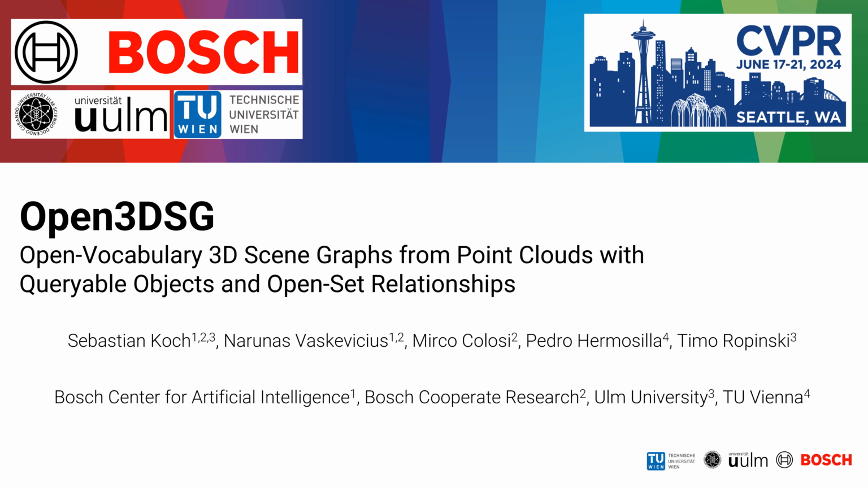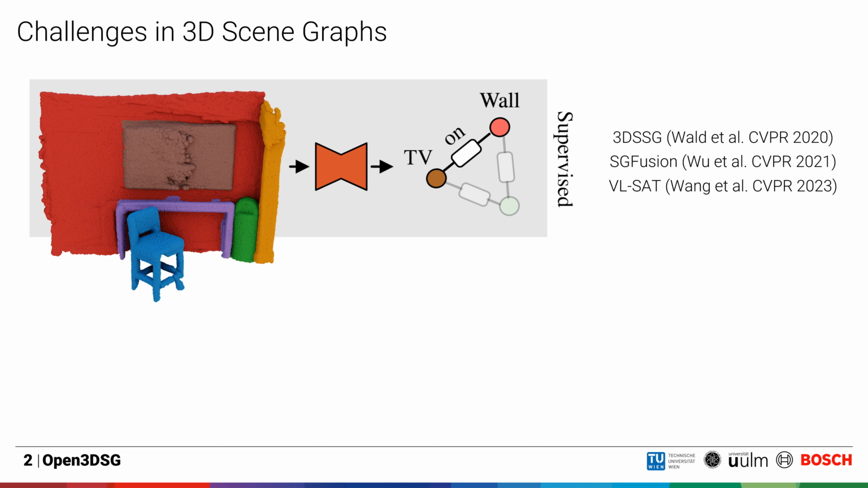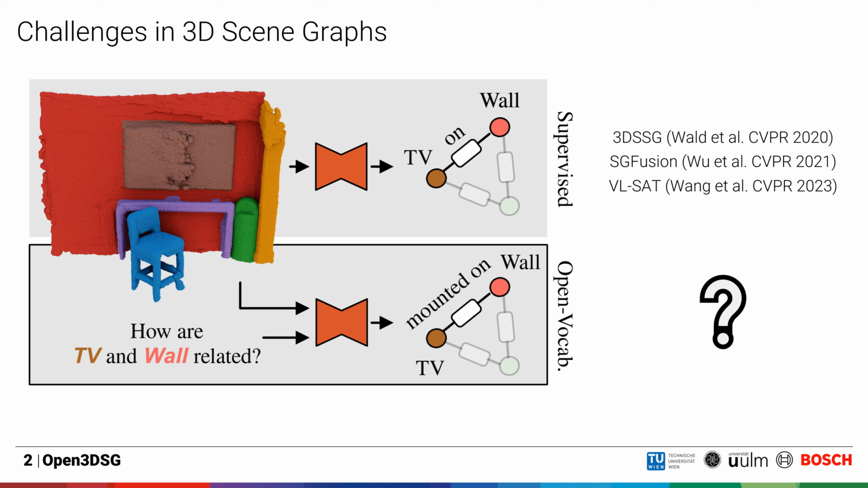We present Open3DSG, Open Vocabulary 3D scene graph generation from point clouds with queryable objects and open set relationships. Given a point cloud of an indoor scene, recent methods use supervised learning to predict 3D scene graphs with node and edge predictions that are limited to a small closed vocabulary defined during training, limiting the expressiveness of the scene graph representation. In this work, we investigate the question of how to generate open vocabulary 3D scene graphs, where not only object classes are open vocabulary, but also the relationship descriptions between the objects.